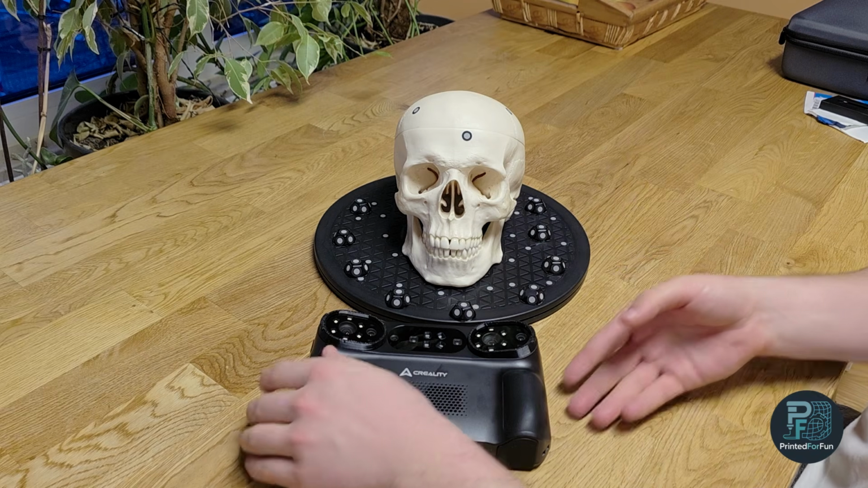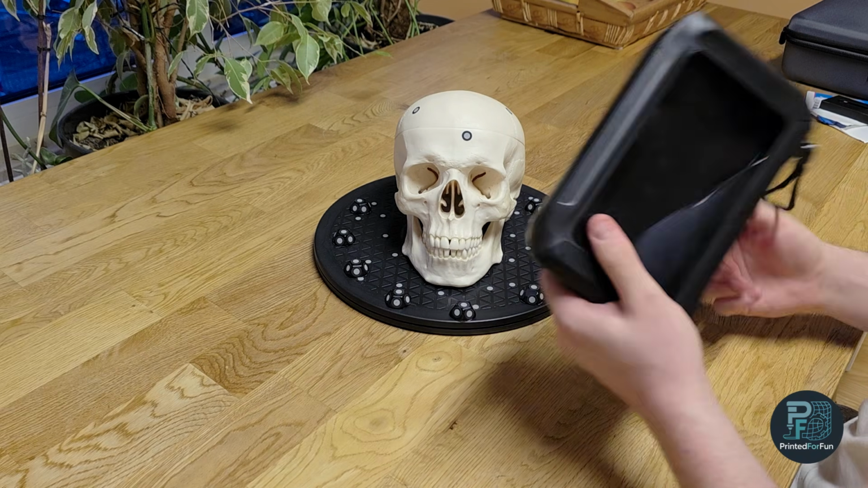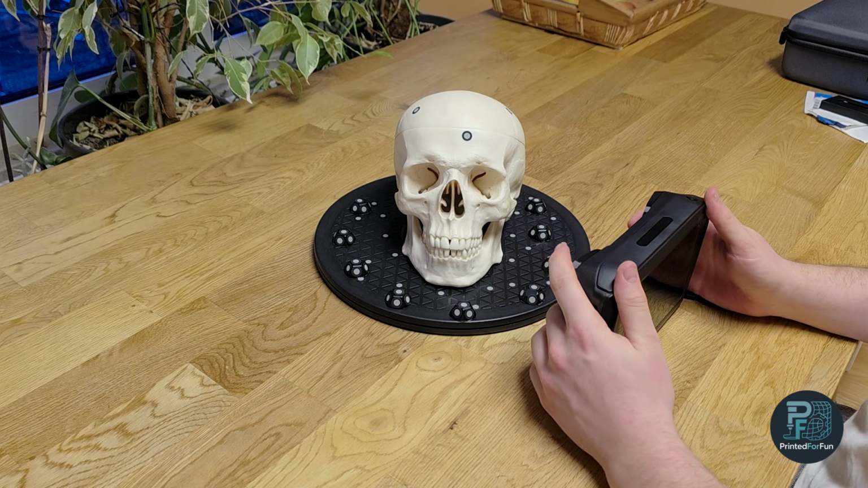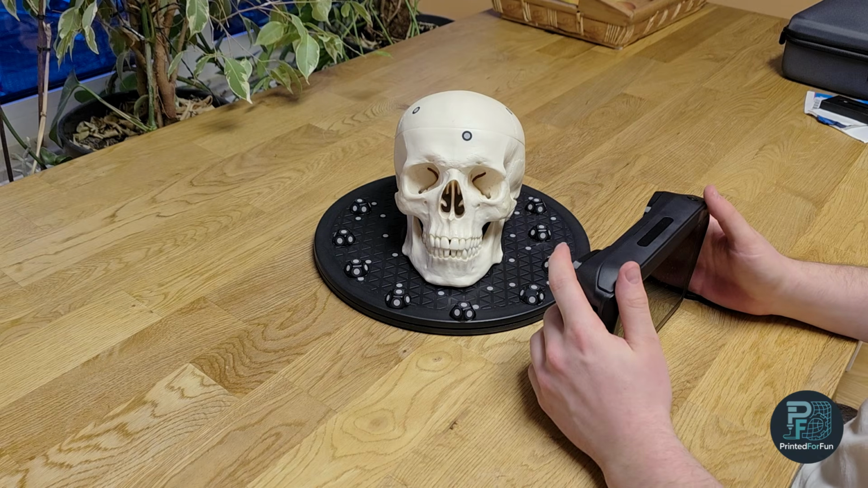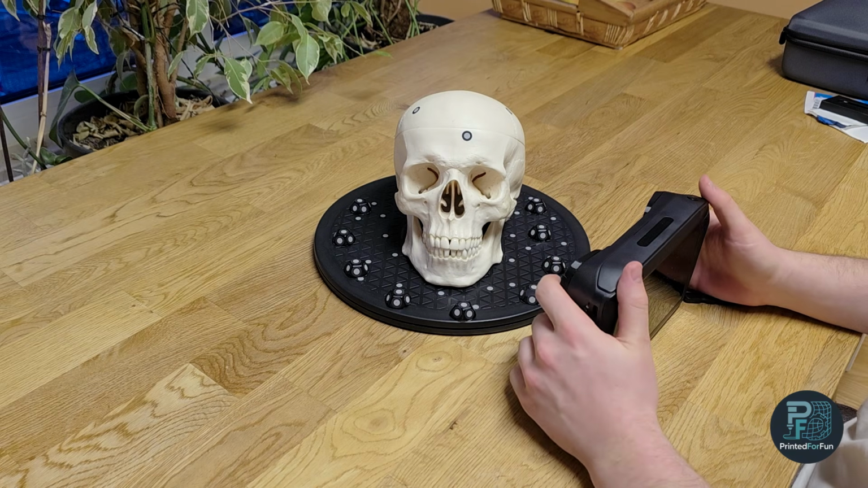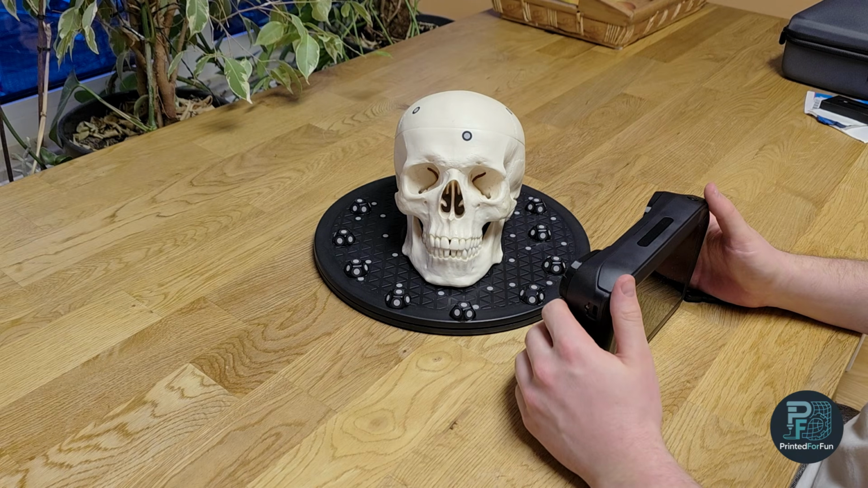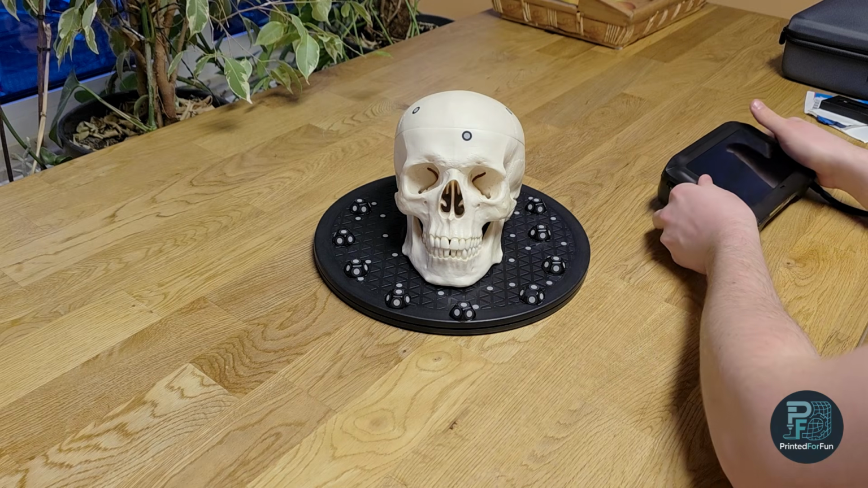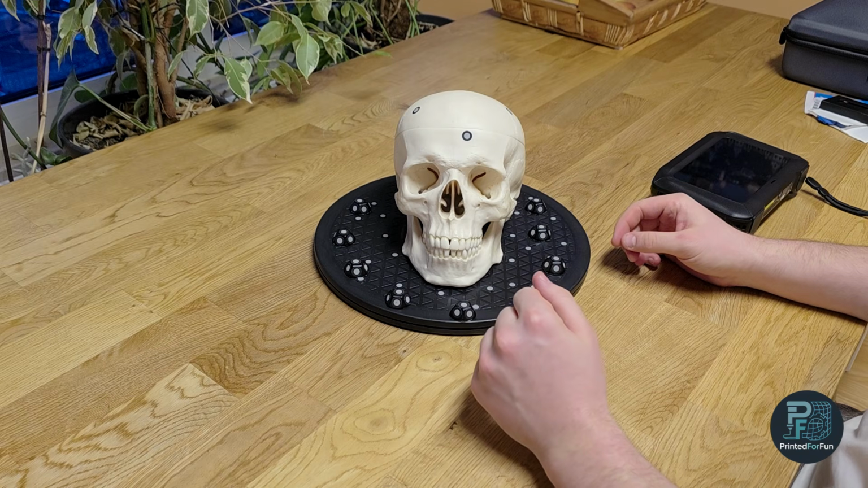So for the scan setup, I of course have the Sermoon P1. I installed the latest firmware update, the version v1.0.9, I think it is, came out a few days ago. Initially it was 0.0 something, and with the new version it got a lot more stable while scanning.